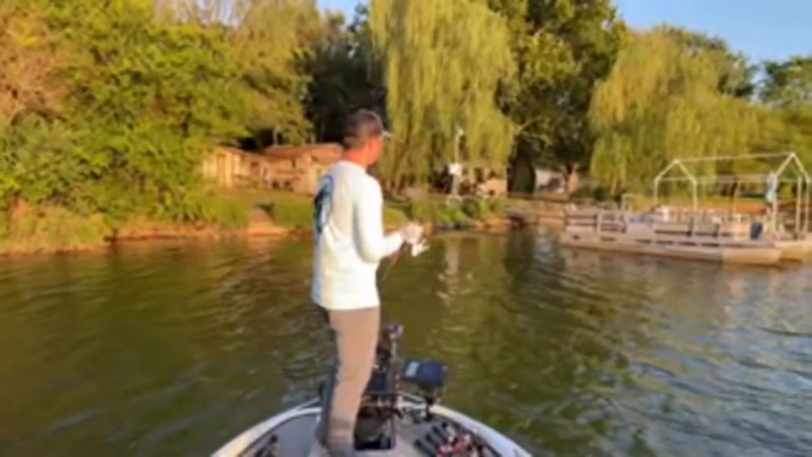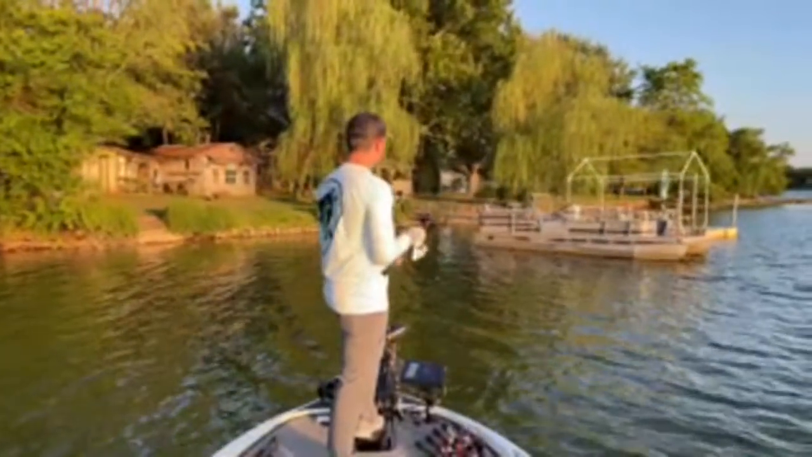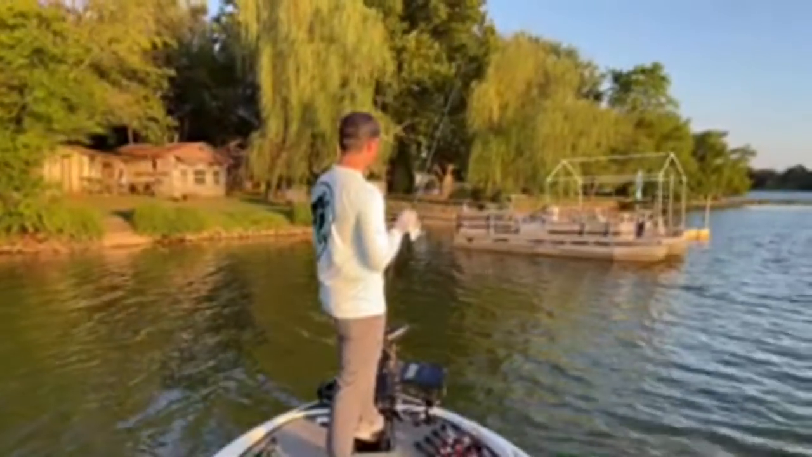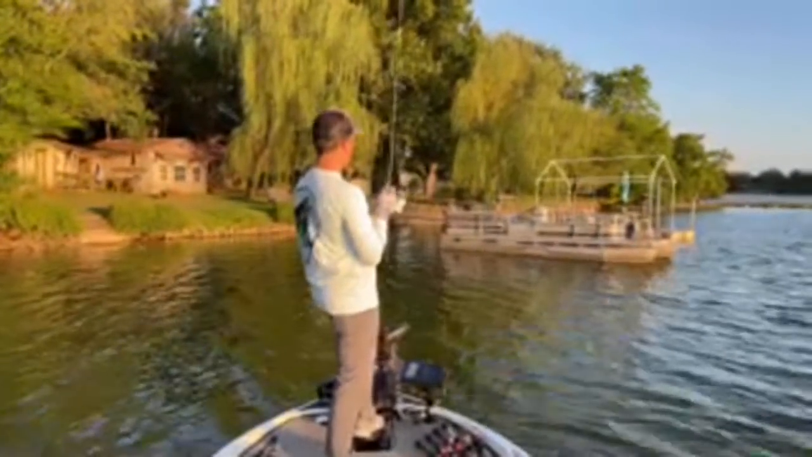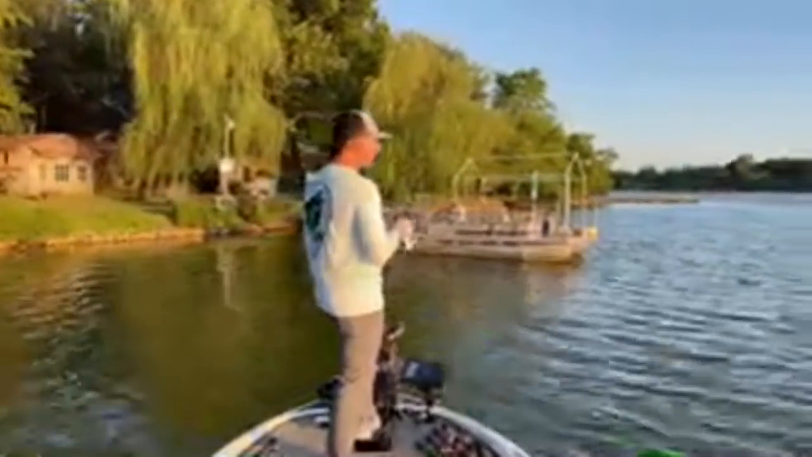So, oh gosh, there was one right there. There's a brush pile right in front of this boat dock. One just inhaled it and then dropped it. This is a